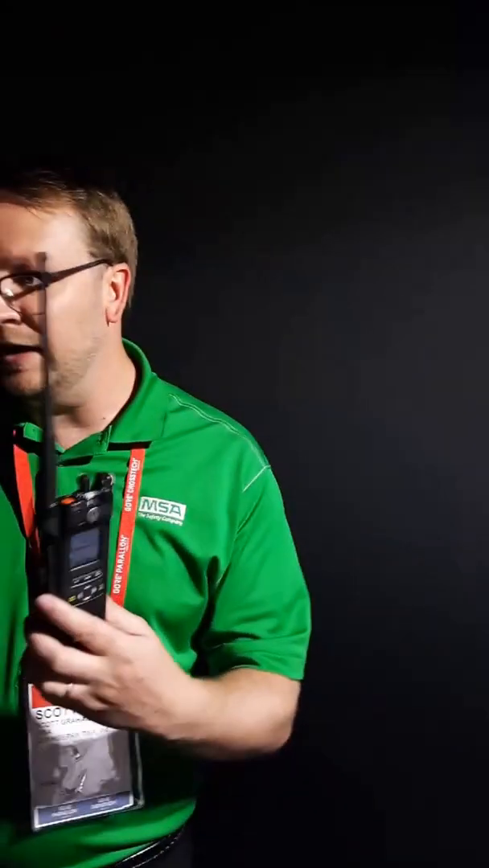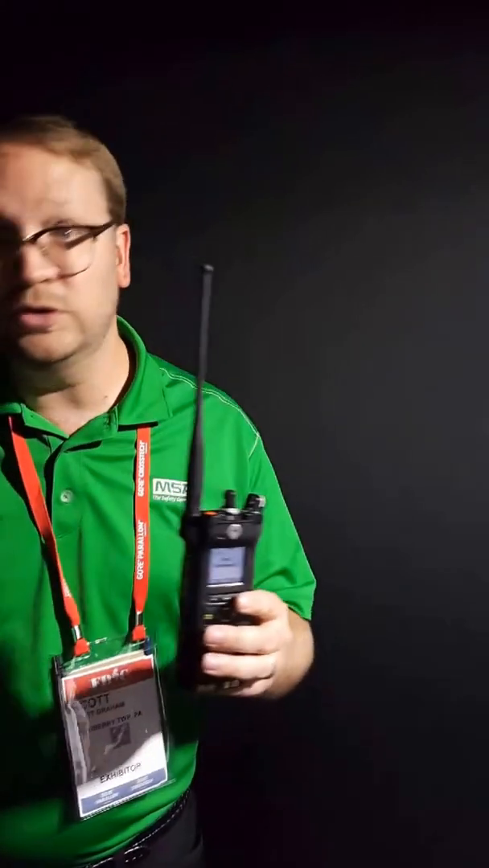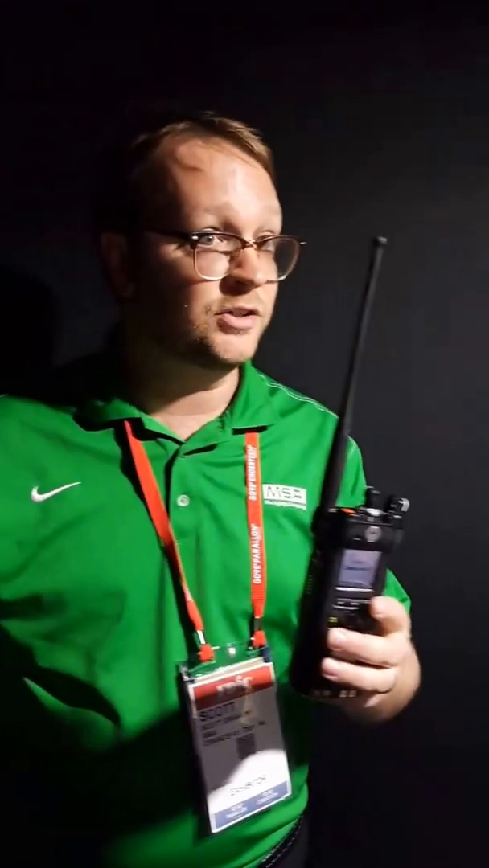On the flip side, just like my car, and I always equate Bluetooth with my car, if I'm standing outside and I answer the phone, I'm not going to hear it because the voice is going to be inside the vehicle. This radio is going to automatically manage the connection with the SCBA. It's going to pair to the pack, but it's not actually connected. It's going to wait until you take that first breath and go on air before it makes that connection, and then we're able to utilize that Bluetooth.